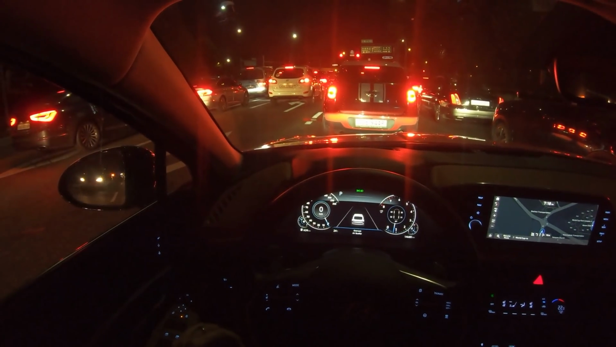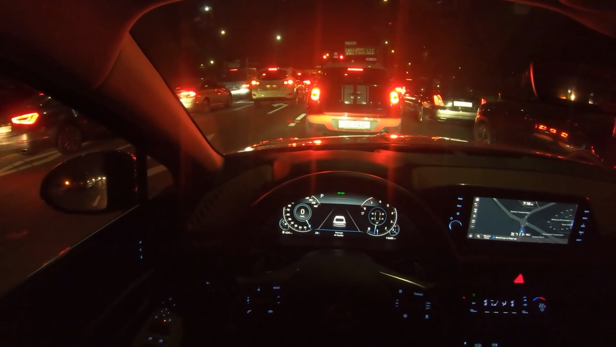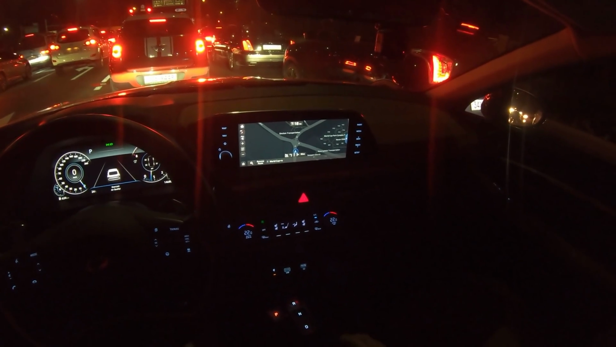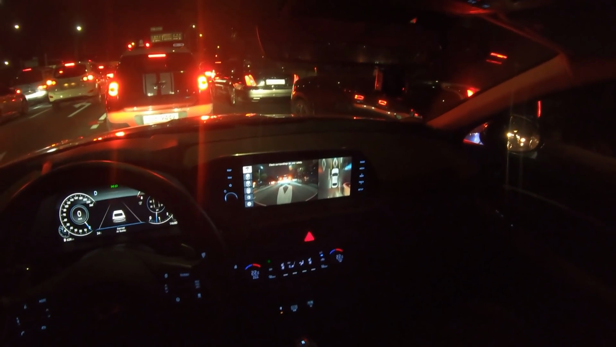Okay, so what else? We showed you the voice recognition, lock, unlock. Pretty nice system. The surround view camera is really crisp. I really like Hyundai's camera systems.